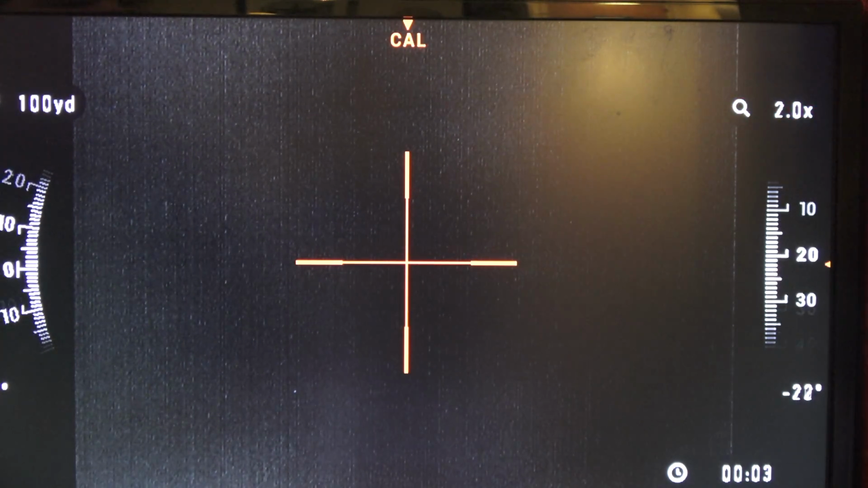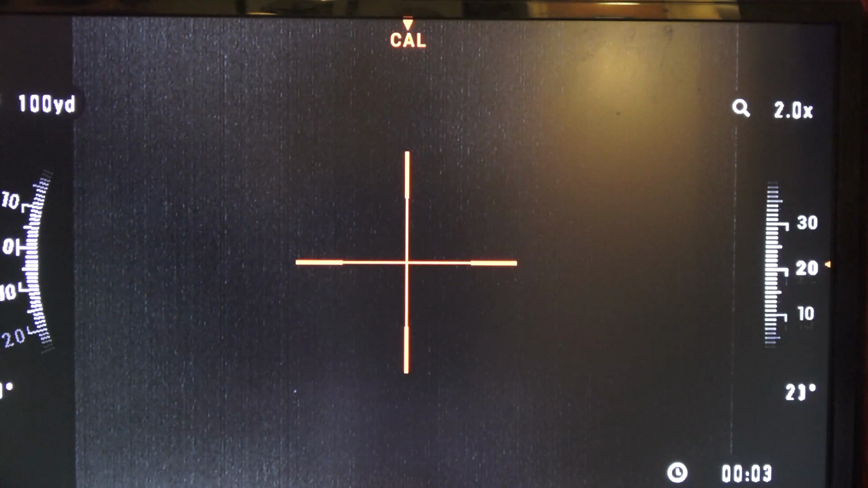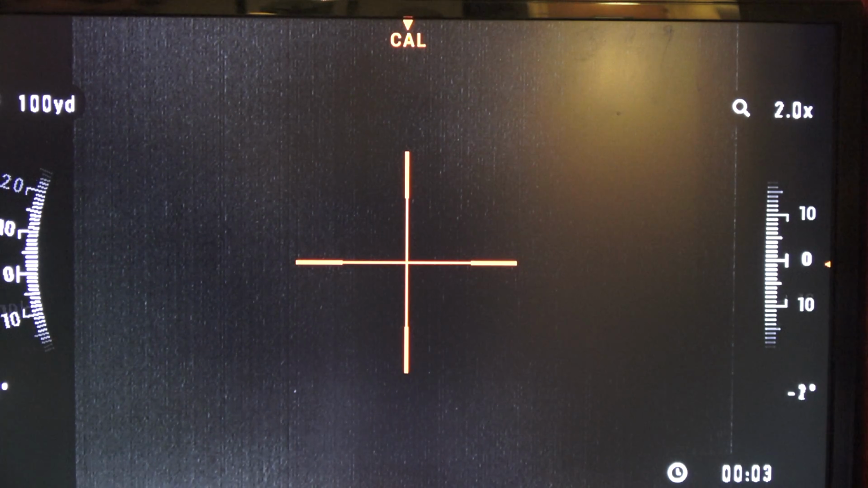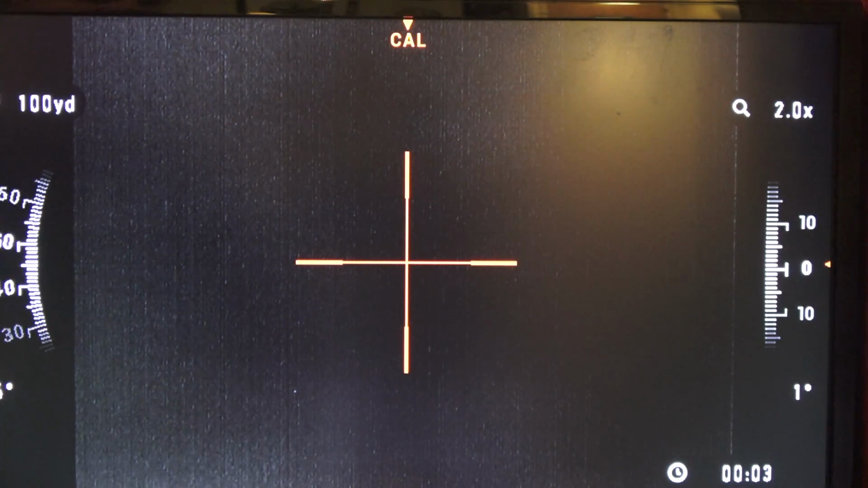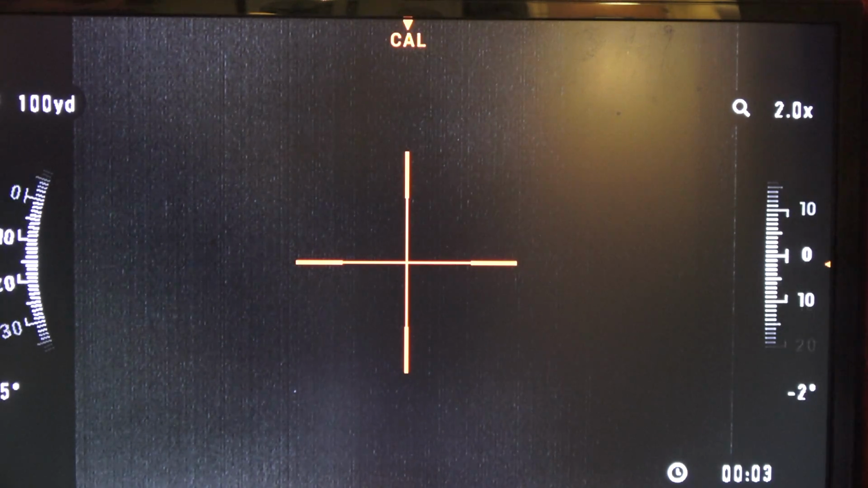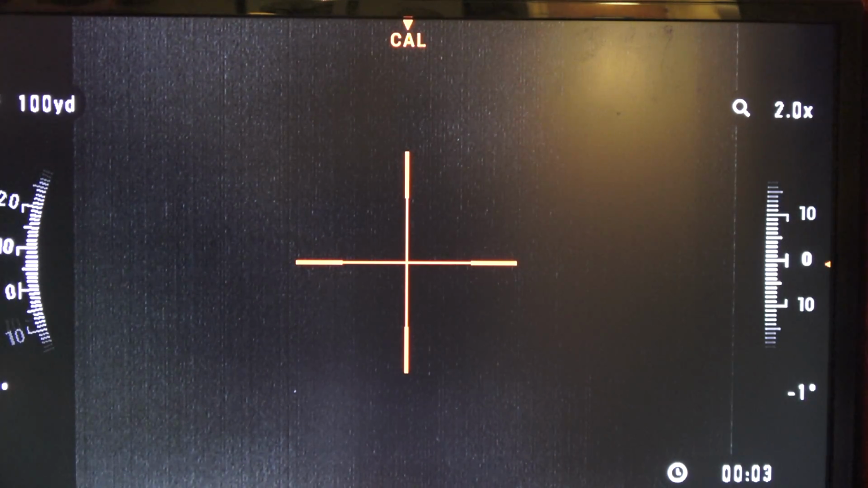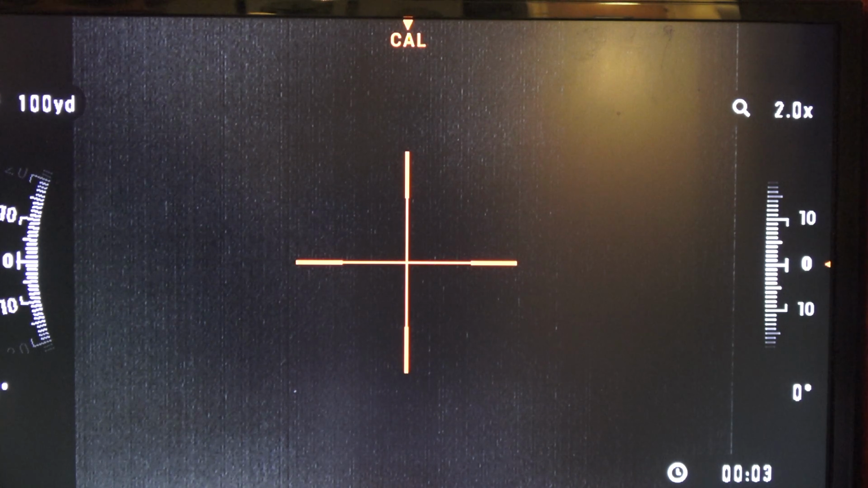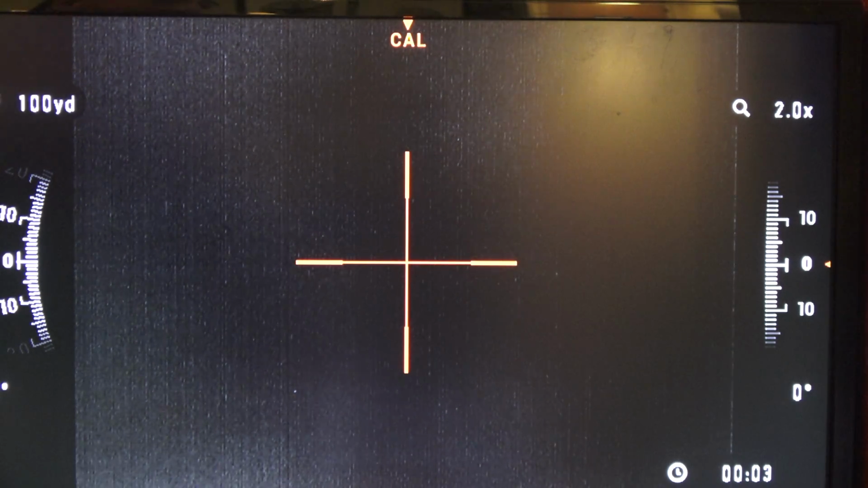If I move the scope up and down on the right hand side, you can see the degrees change. If I tilt it from side to side, rotate it on its axis, you can see the left rotation moving. And when it's straight up and down, it's at 0. When it's straight forward, both sides are at 0. Bottom right hand corner is the time. We have not set the time on this yet.